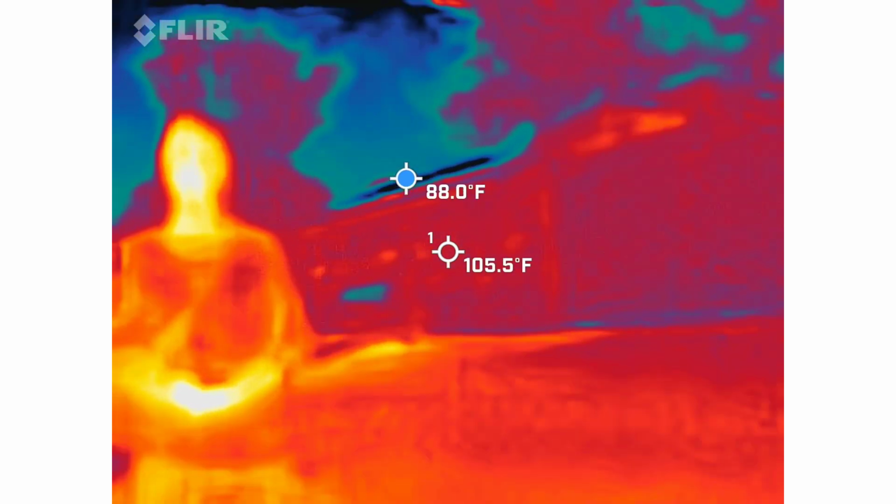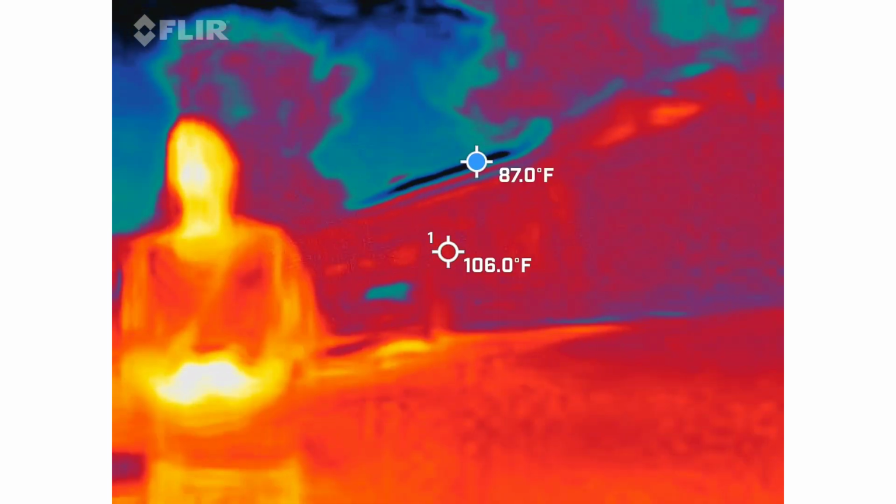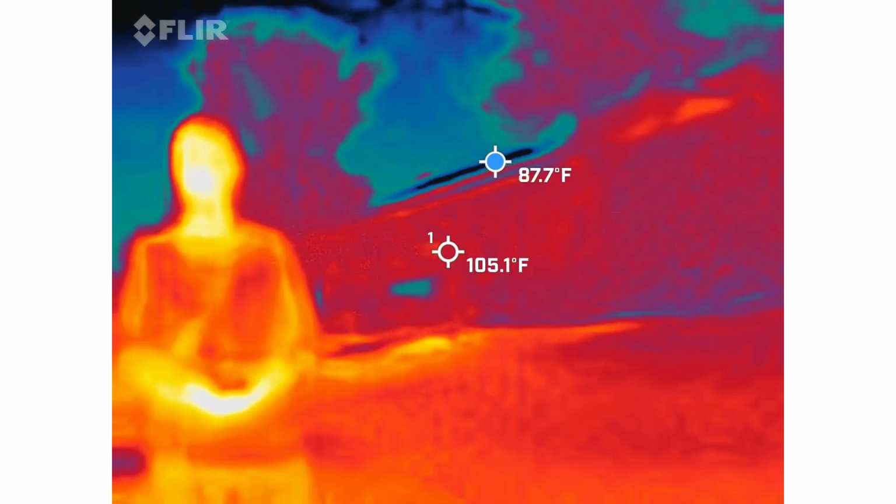Okay. And you want to see anything more than 15-degree ambient? Is that what you said? Normally I look for something either growing in temperature, like I'm looking at it, is it going to go above 15 degrees?